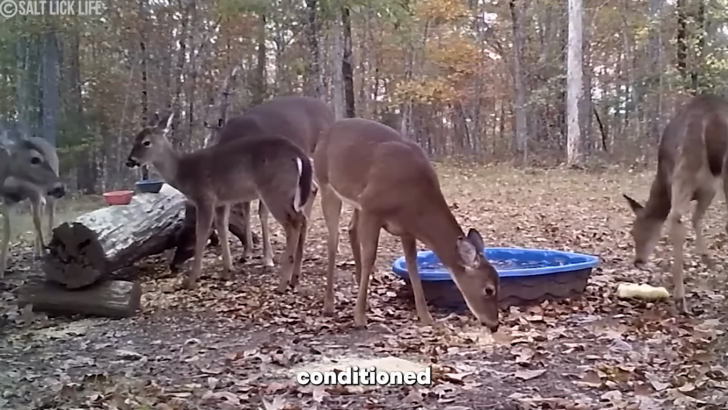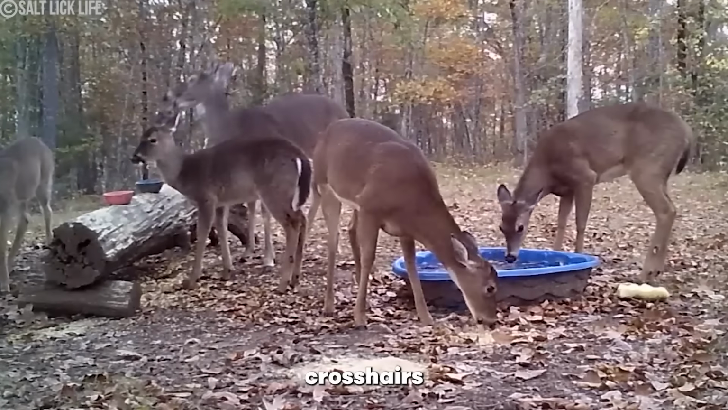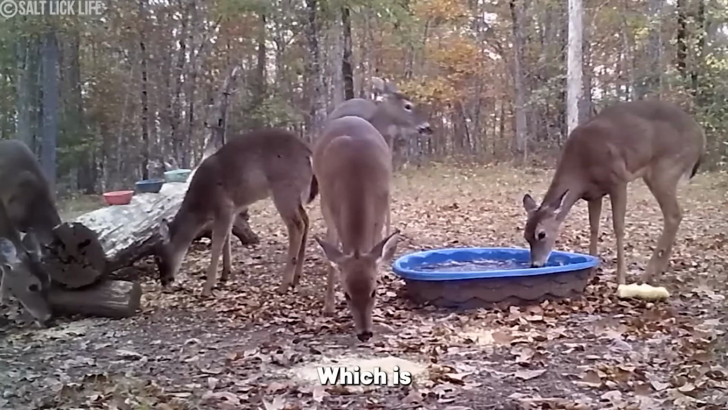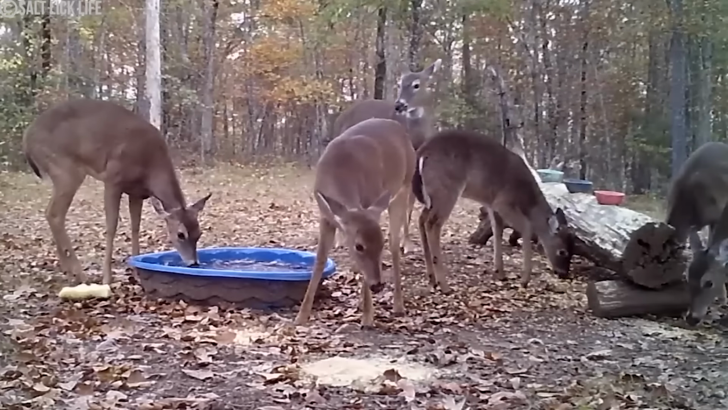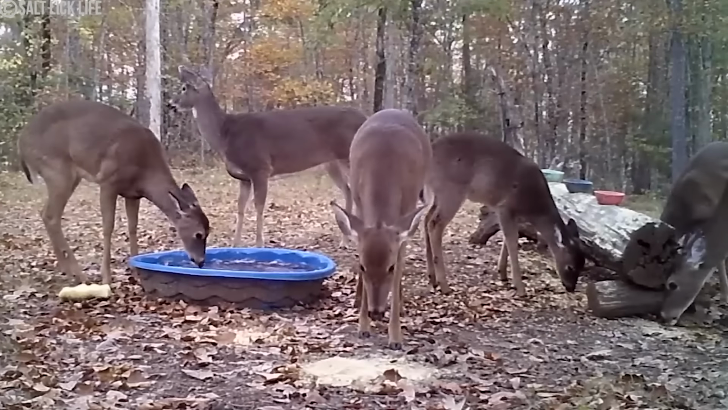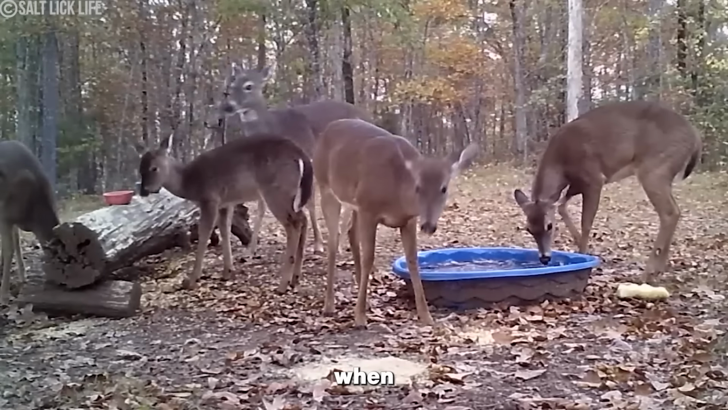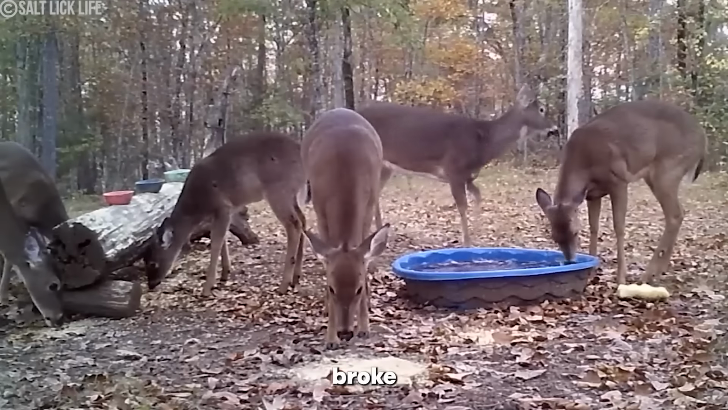Decades of hunting have conditioned animals in the wild to always be on edge, making sure they're not in the crosshairs of someone hiding in the distance. So even a hint of something is enough to warn them, which is exactly what happened to these deer. They sprinted off, thinking someone had shot at them, when in reality it was one of them who accidentally stepped into the pool and broke the ice.